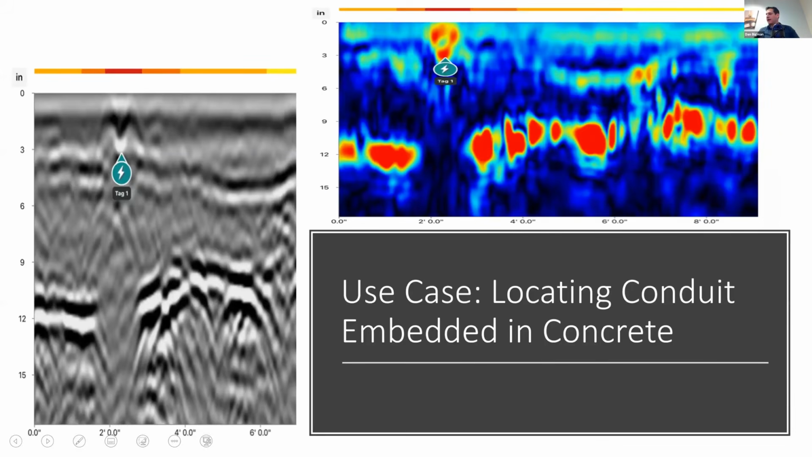Okay, here's a final example use case where GPR, in combination with other technology, can be used to identify live conduit embedded in concrete. Some GPR units have EM locators embedded directly in the same box, a passive locator, which is the case with our unit.